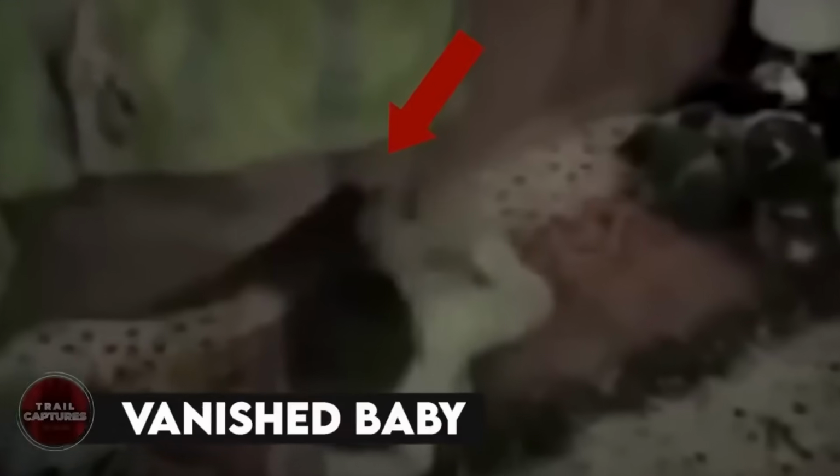Vanished baby. So picture this, a baby girl sitting in her crib minding her own business. And then, out of nowhere in just 2 seconds, a hand comes in and snatches the baby away. Vanished just like that. It's super creepy, especially when you slow down the video. All you can see is this scary looking hand slipping through the crib's back and grabbing the baby. Some people might think it's fake, but if you look closely, there's no visible editing.